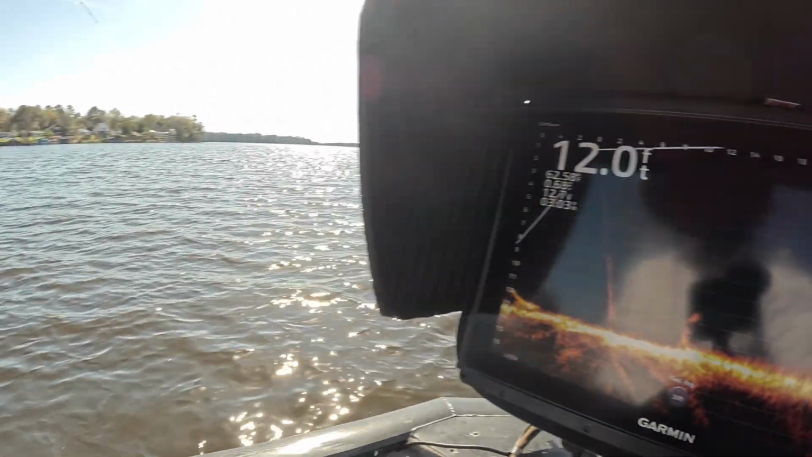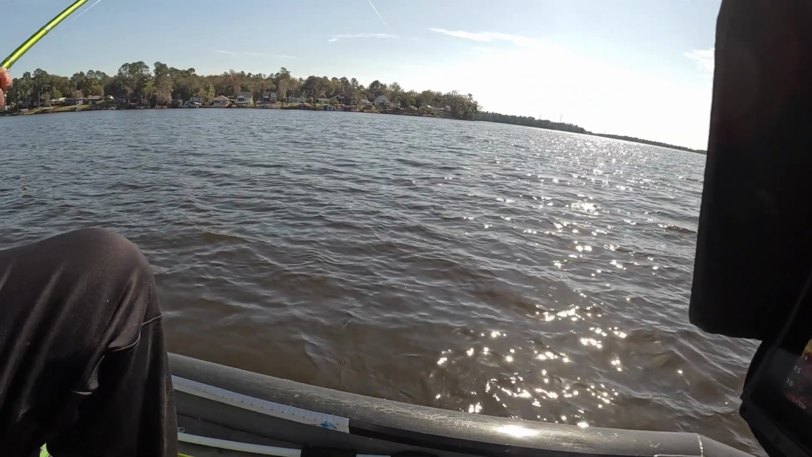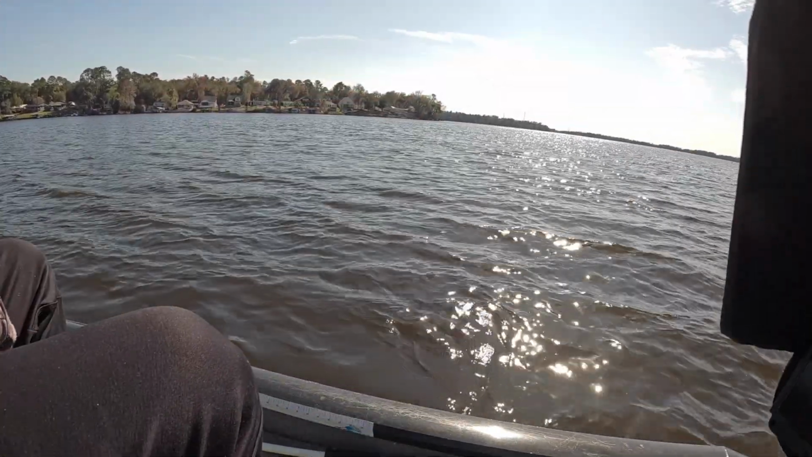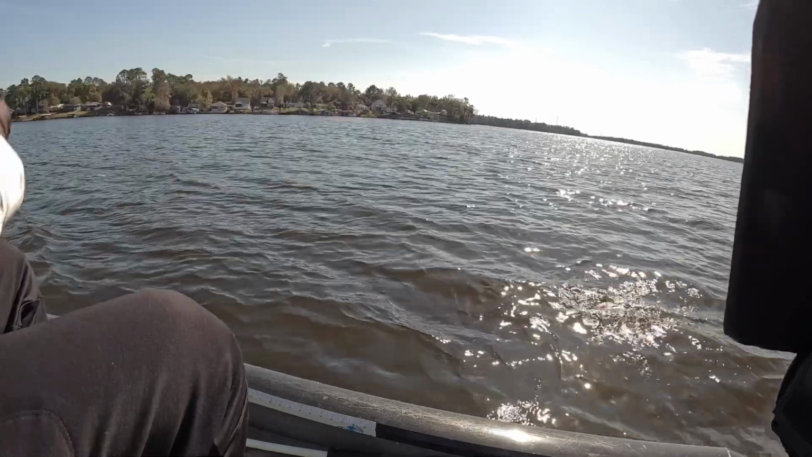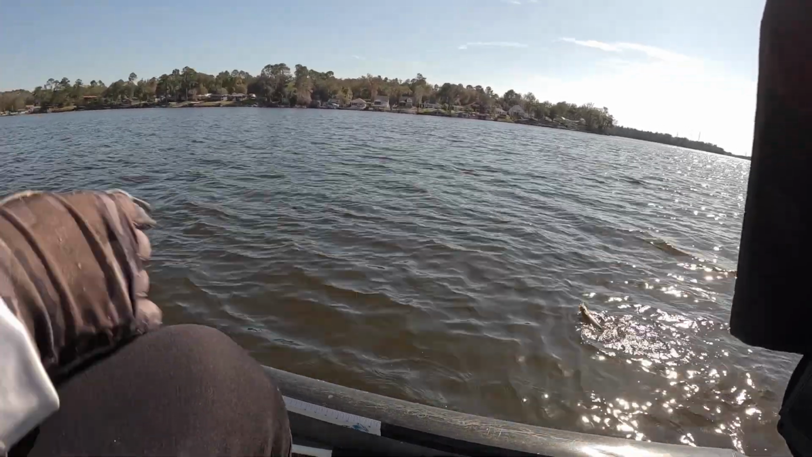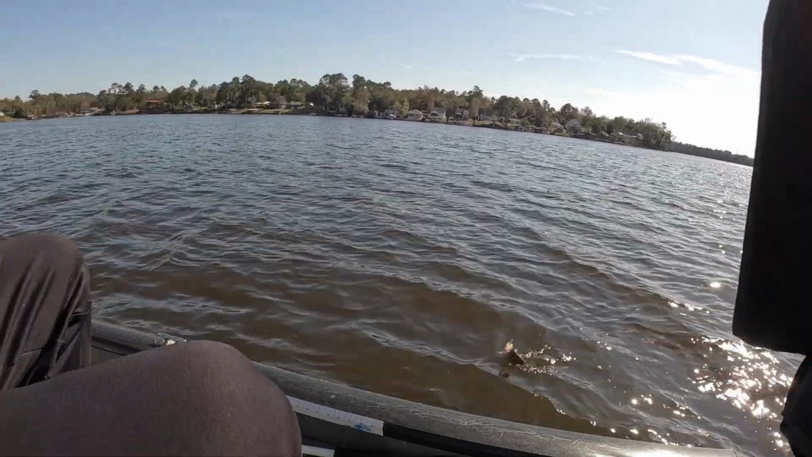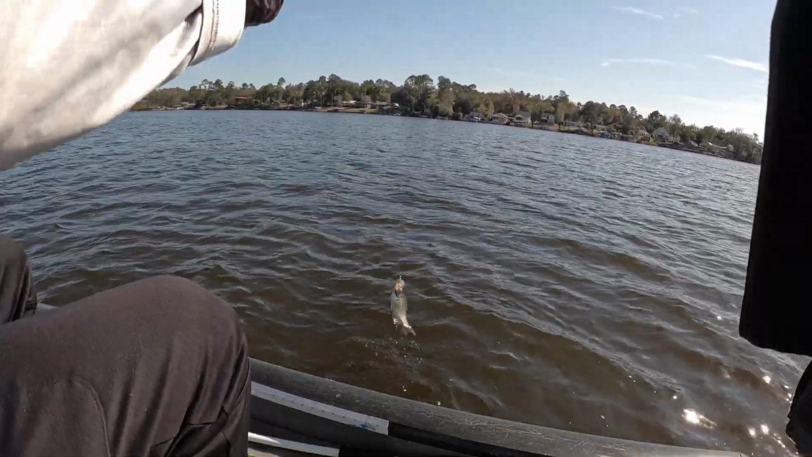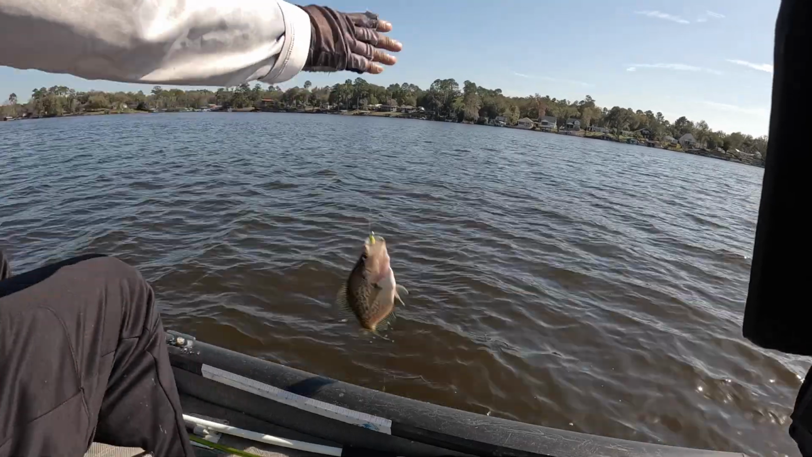Guys, I am doing my absolute best to try to keep these fish on the camera, on the screen, but it's hard. I mean, they're moving left, they're moving right. It's just a little hard to do. Big beast.